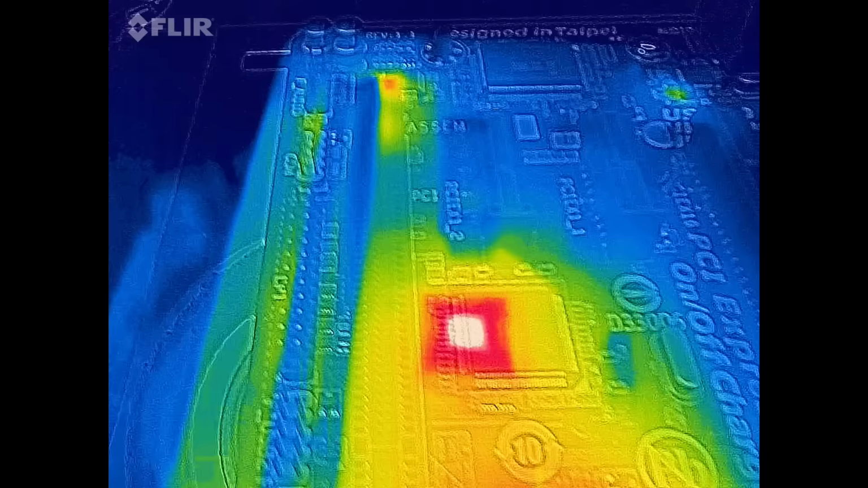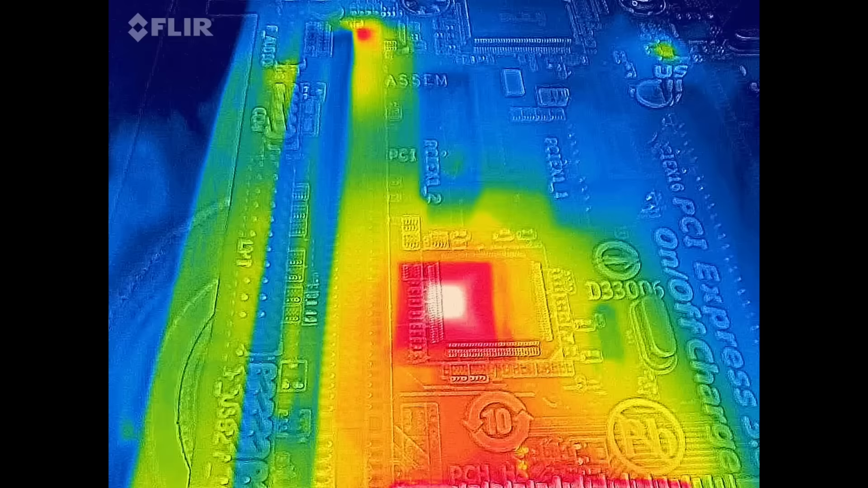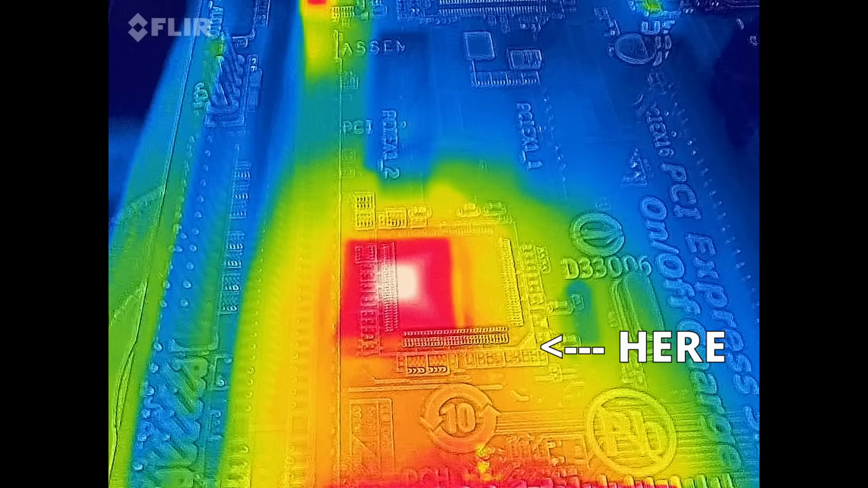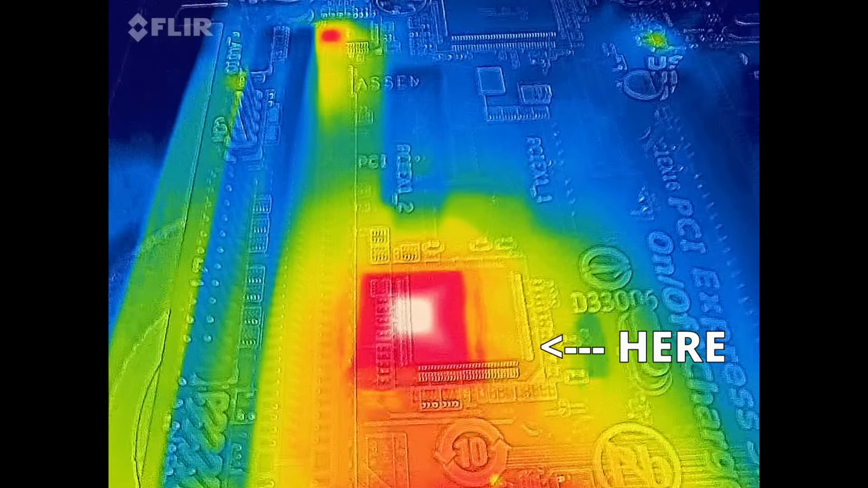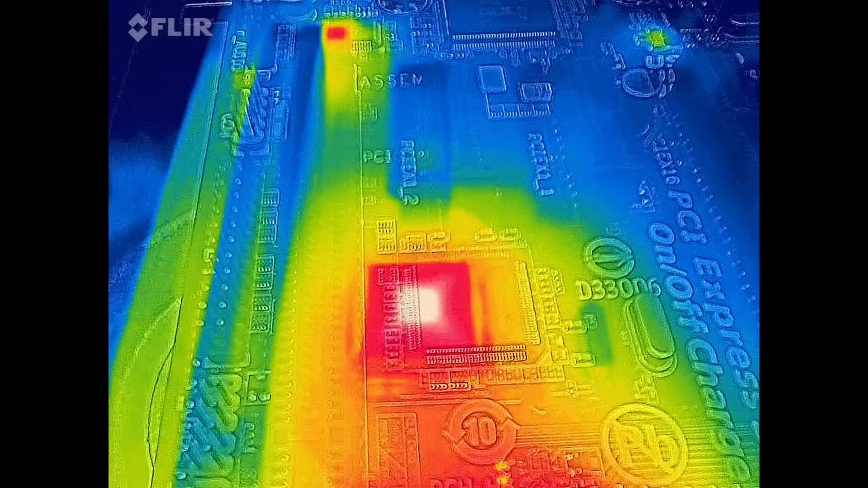Yeah. So let's move over here. So there's a chip, and you can tell that the chip is heating up in the middle, but the outline is somewhere totally off the line. The FLIR isn't made for this. You have to see here, this is not specially designed for that. So parallax is a thing. So you have to live with that.